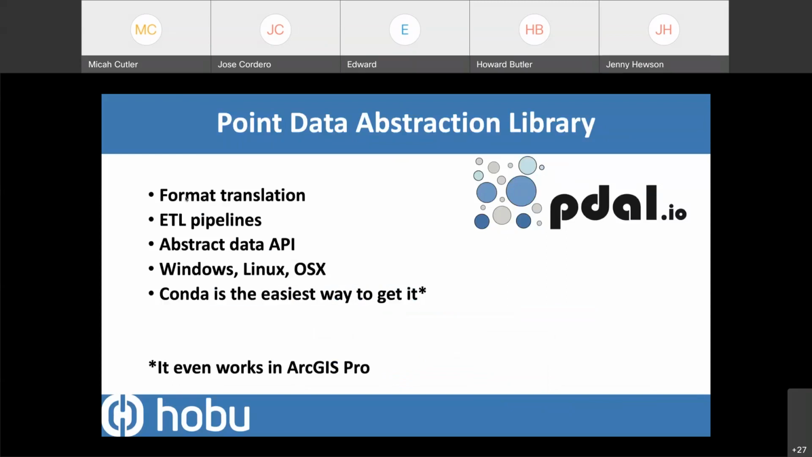So PDAL, or Point Data Abstraction Library, is an open source software toolkit that we developed for doing processing of LiDAR data, organization of LiDAR data, exploitation of LiDAR data. PDAL's kind of different than some of the other toolkits that are available, like you may have heard of WhiteboxTools or LAStools. The way I tend to describe PDAL is you would use PDAL to make LAStools, or you would use PDAL to make WhiteboxTools.